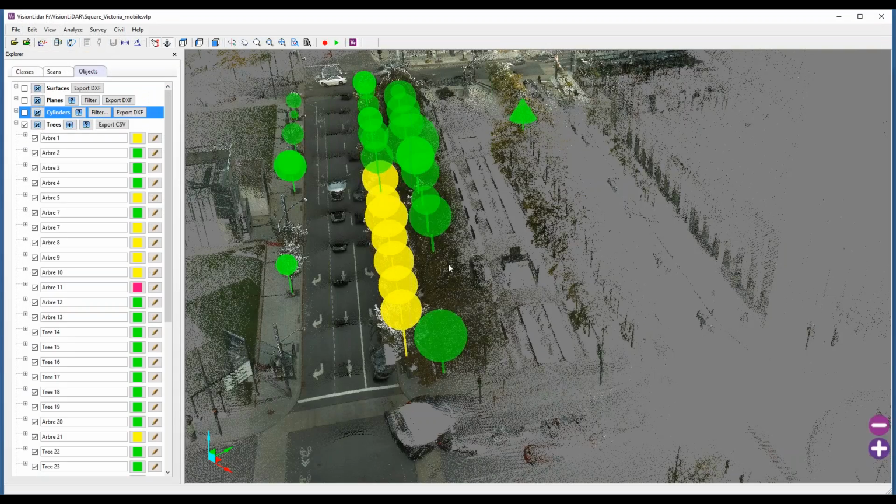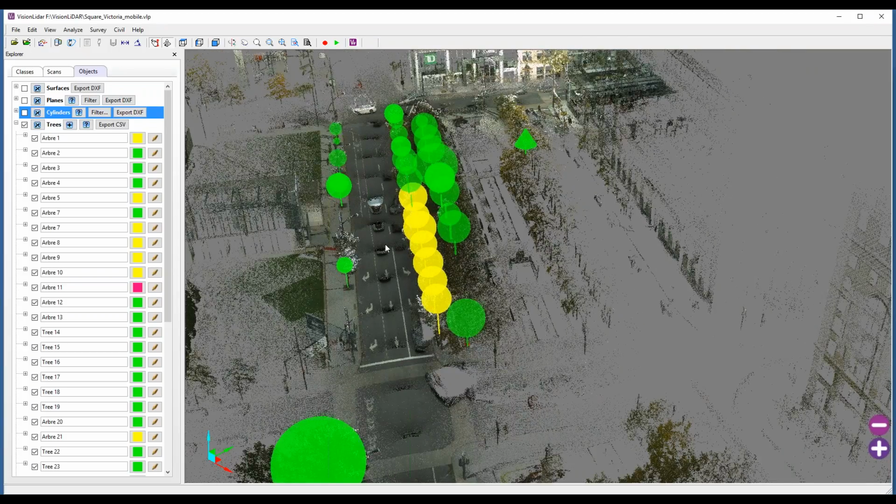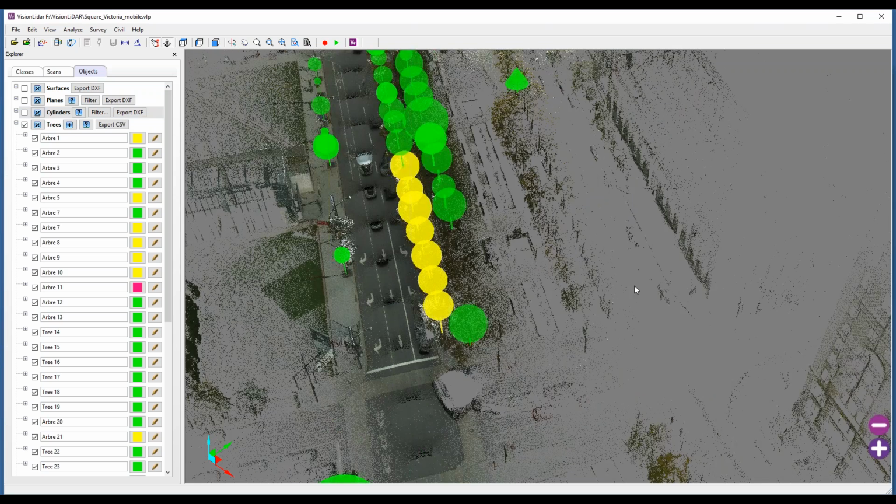We've been working on a new tool where you can give a fence within your project, and you can have the software detect all the trees within a given fence. So that can greatly reduce the time spent actually inventorying trees.